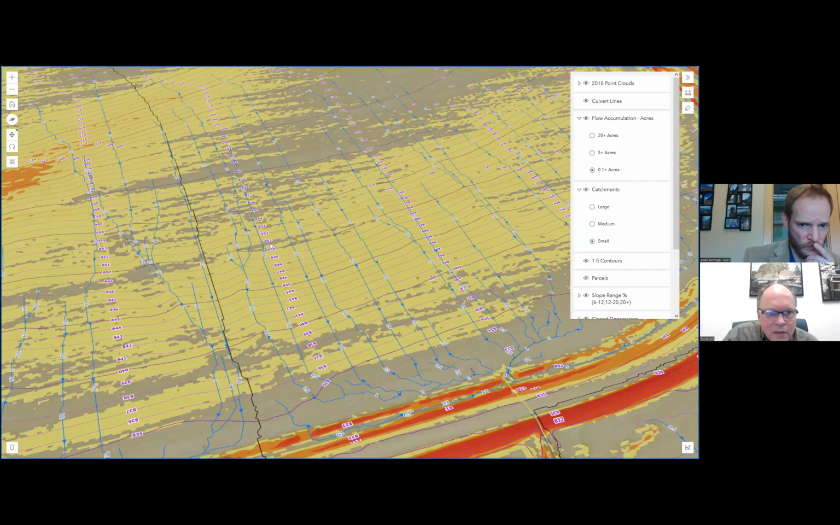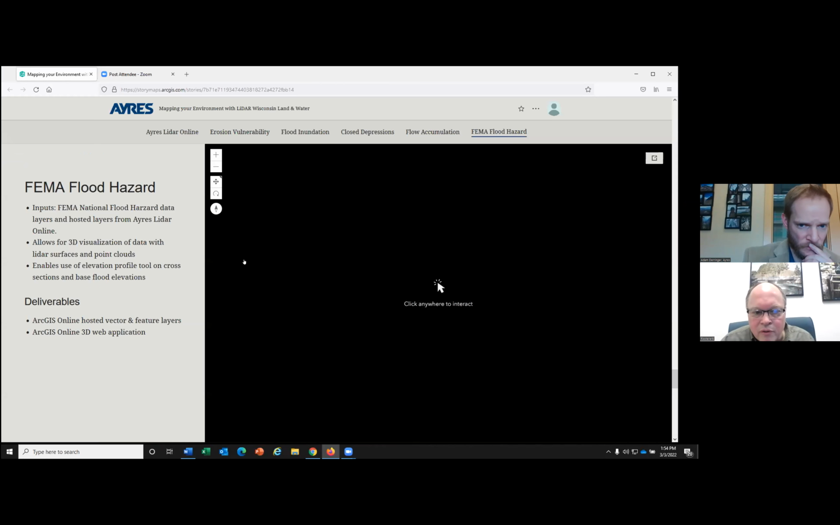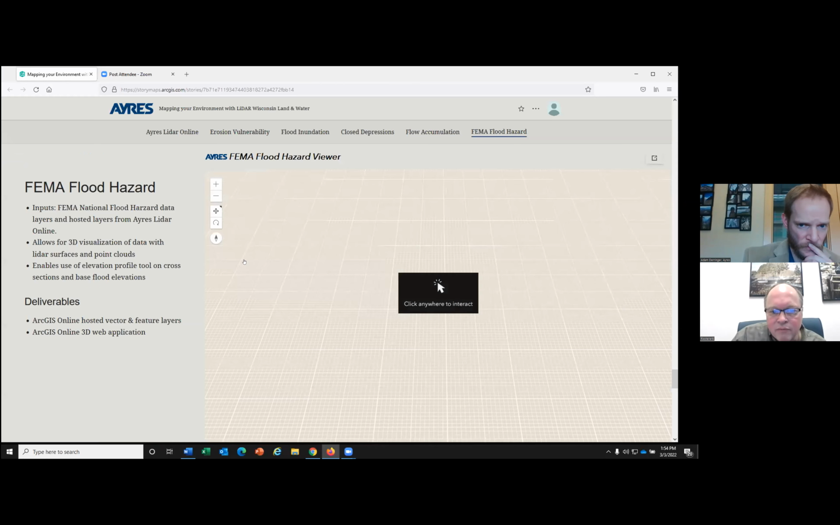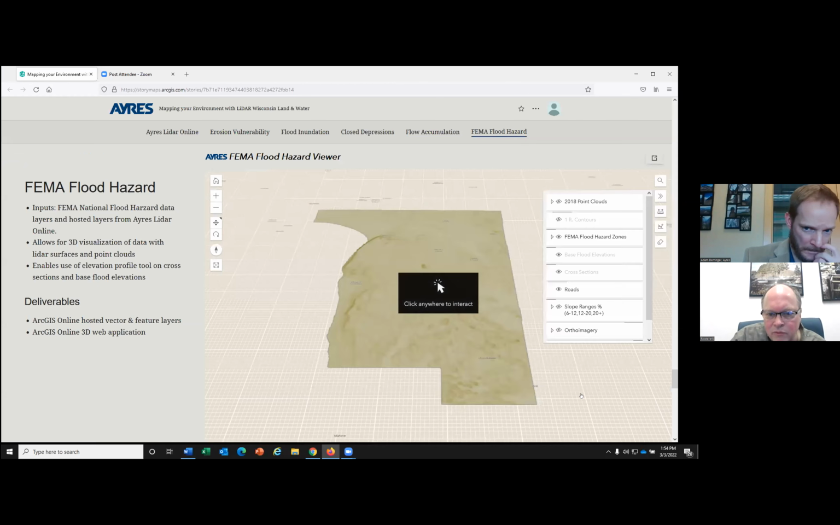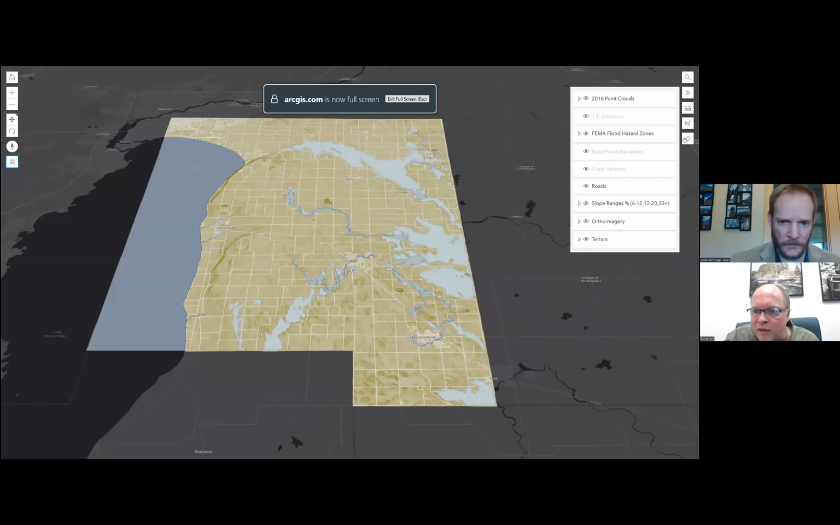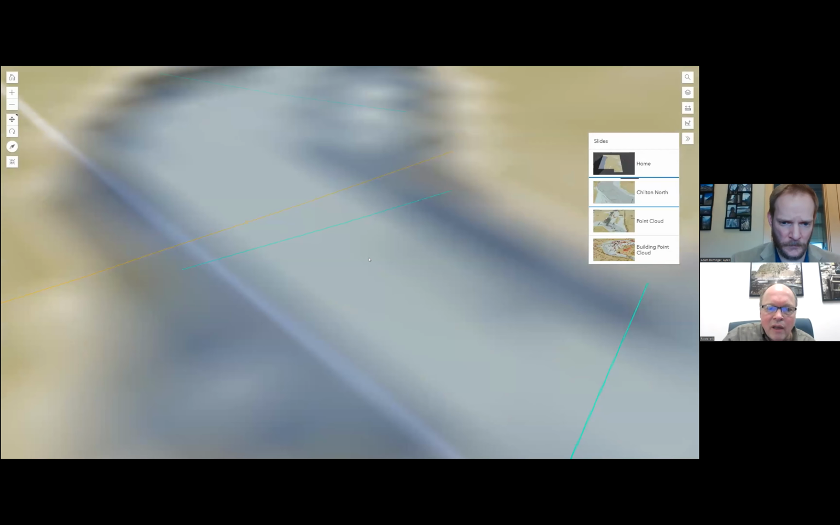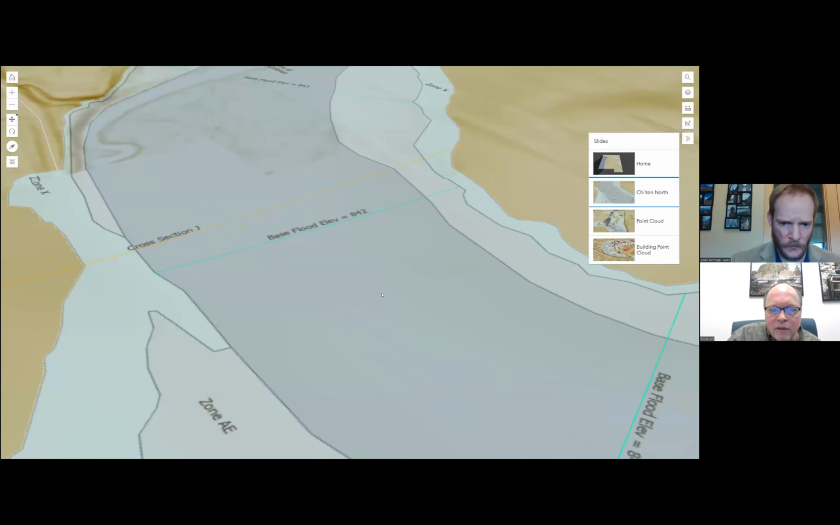And then our last one here is the FEMA flood hazard viewer. I know there's a lot of 2D flood hazard viewers around, and we're trying to put this now into a 3D viewer. And so again, for Calumet County, we have a site here we'll zoom into. So we took that 3D LiDAR surface and the FEMA data.